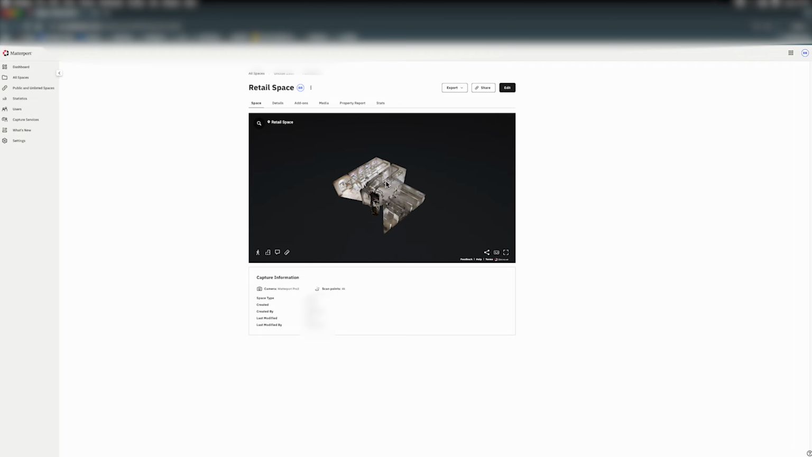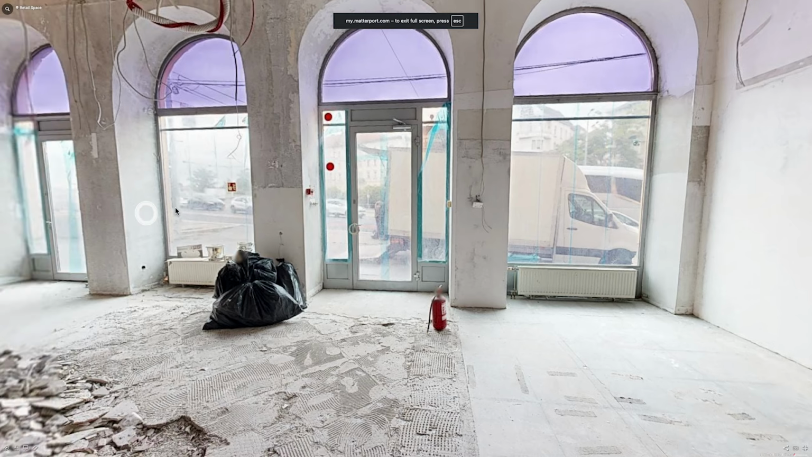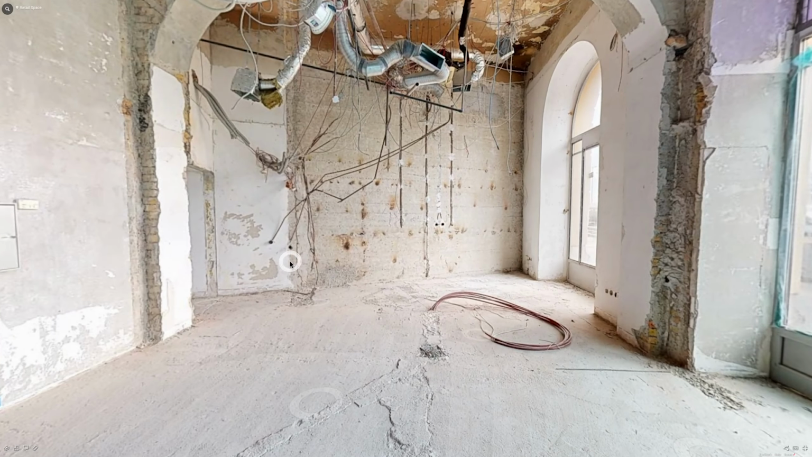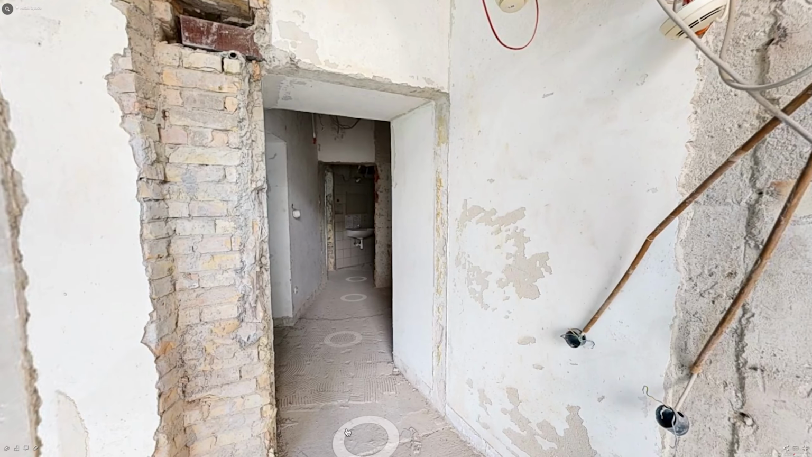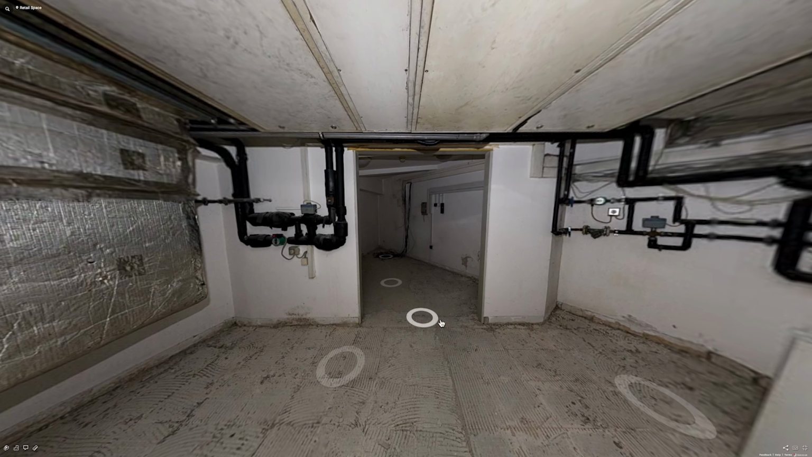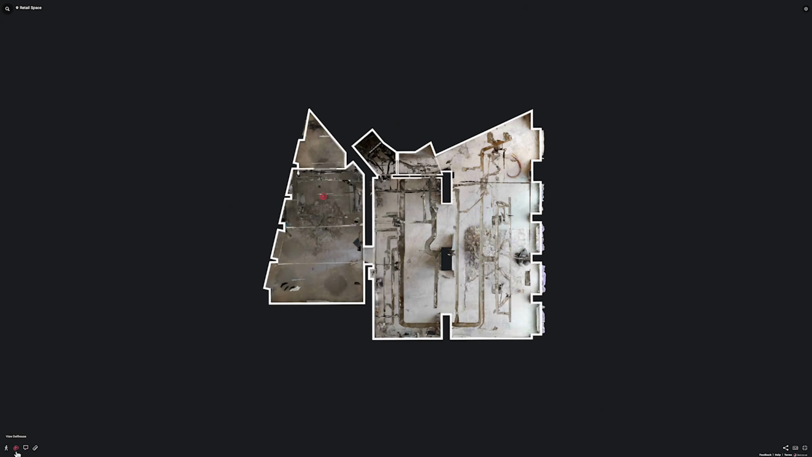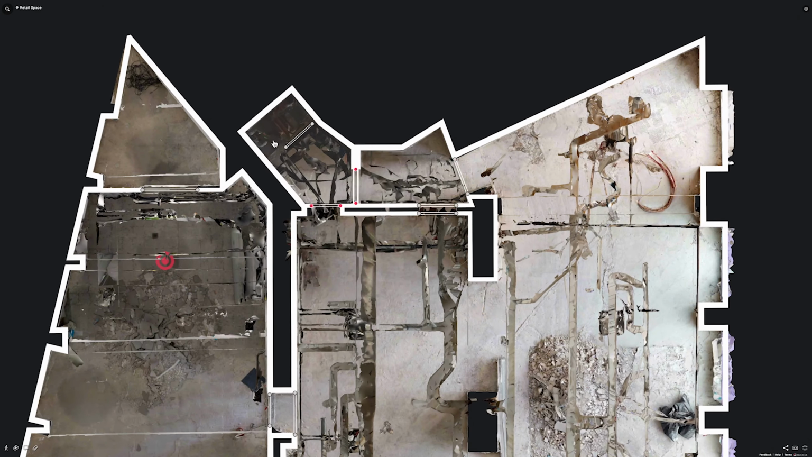First up, on the Matterport site, you can open the virtual tour, and this will take you to the explore mode or walk mode, with which you can freely explore the space, just like walking through it in real life. The mechanics are basically identical to Google Street View.